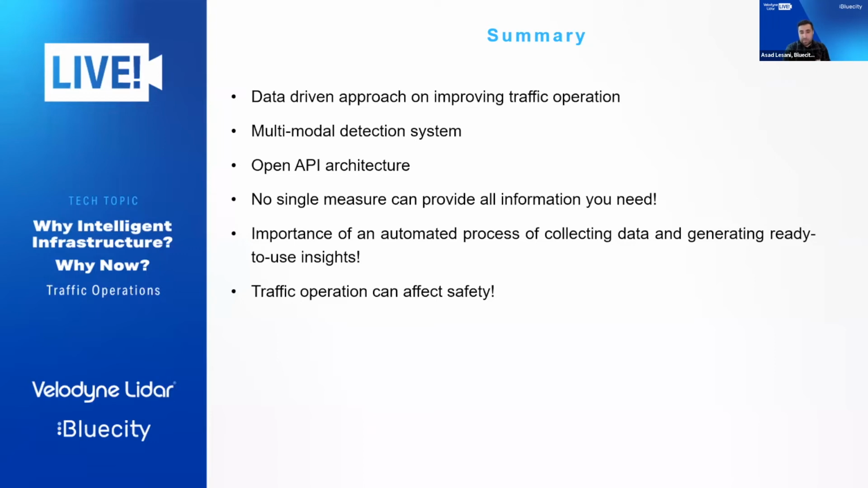We talked about different types of signal performance measures. There's no single measure that can provide all the information. So it's very important to get all those measures in one platform for a better comparison and conclusion. And also, something that I'd like to talk about is that an inefficient traffic operation system can affect safety as well.